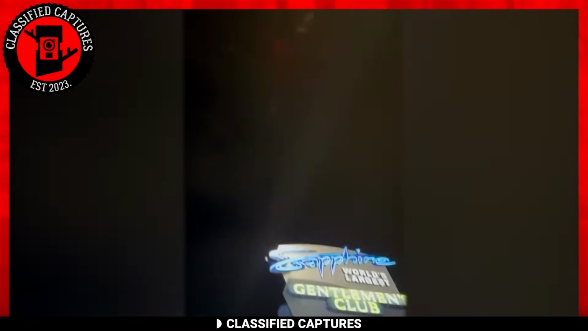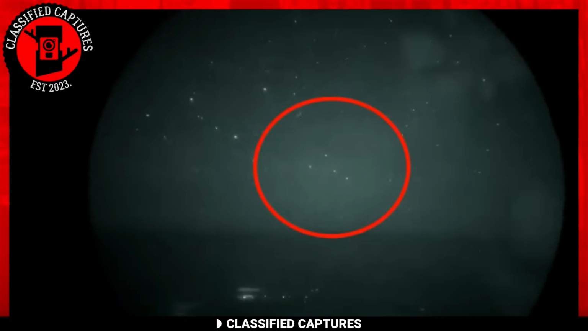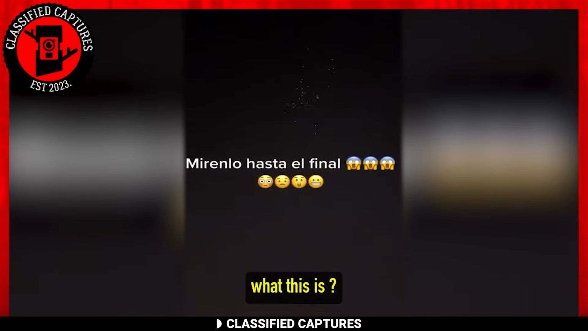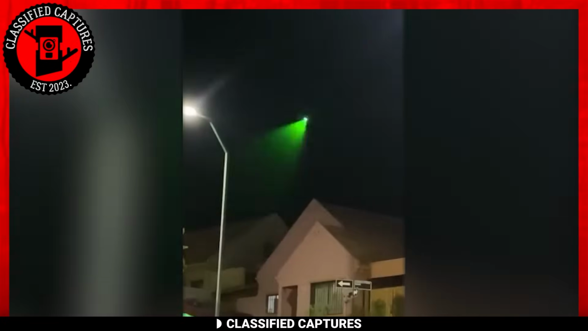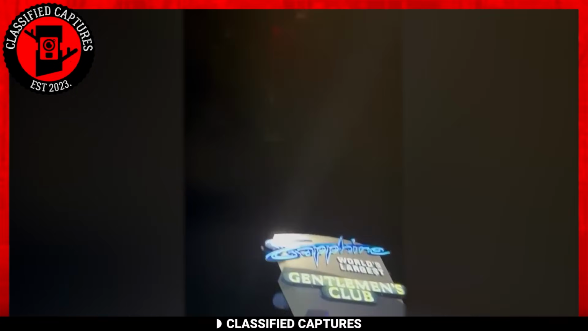The uncertainty surrounding this phenomenon certainly raises intrigue. While it's a fascinating sight, there's no need for immediate alarm. UFO sightings often have logical explanations, and authorities typically investigate such occurrences to ensure safety. It's a mystery that leaves room for speculation, and perhaps further investigation will shed light on the nature of these luminous objects.